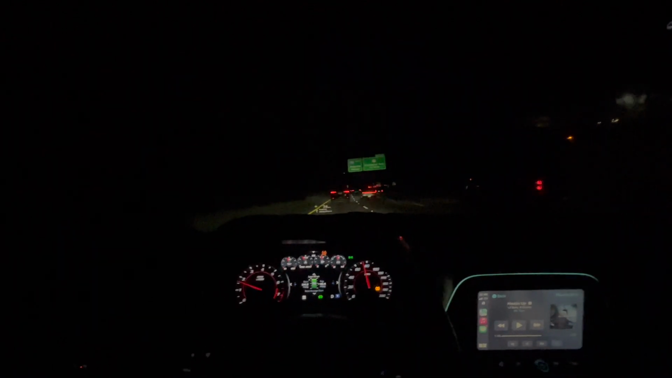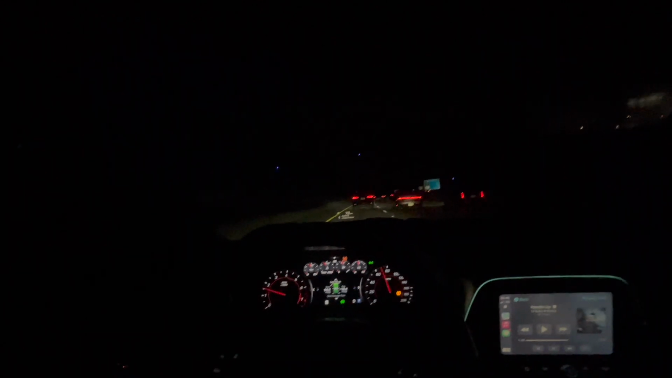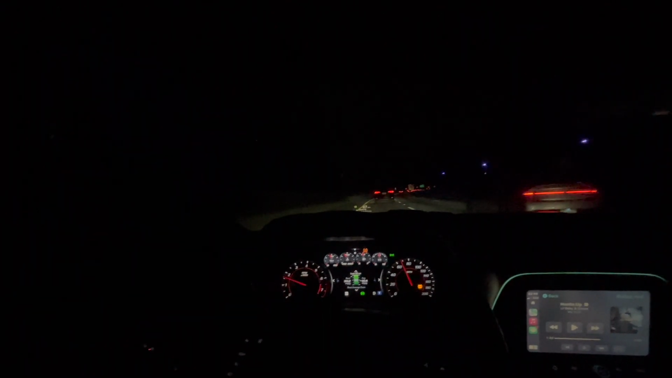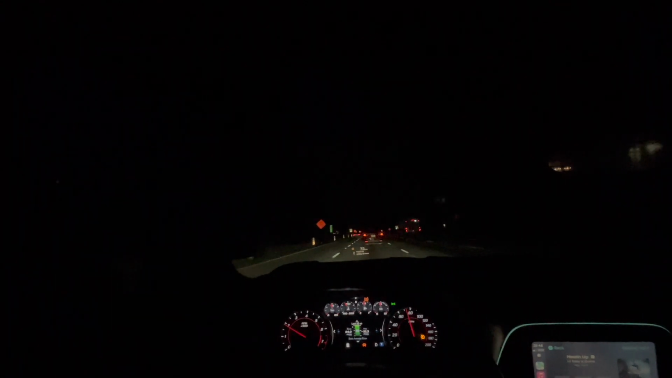So where? Motherfucker, they got white lights. White. I was trying to catch this damn Camaro up here. This fucking black one. Do I gotta get over? I don't. Yeah, it's whole ass shit. He's pushing it though. He's scared though.